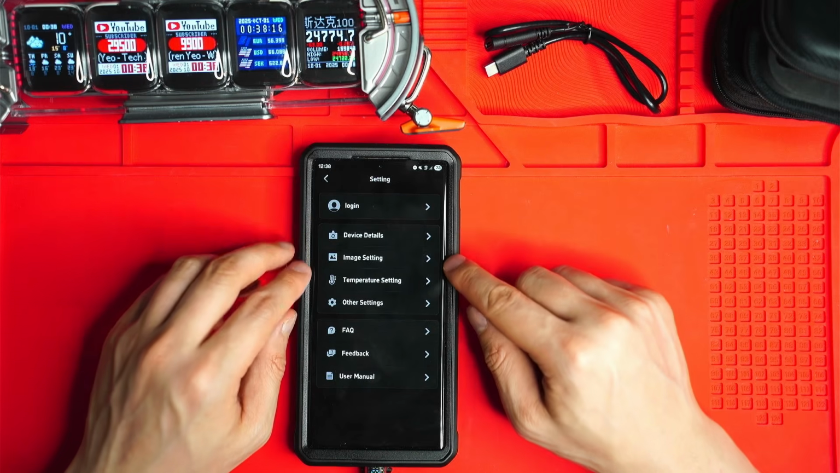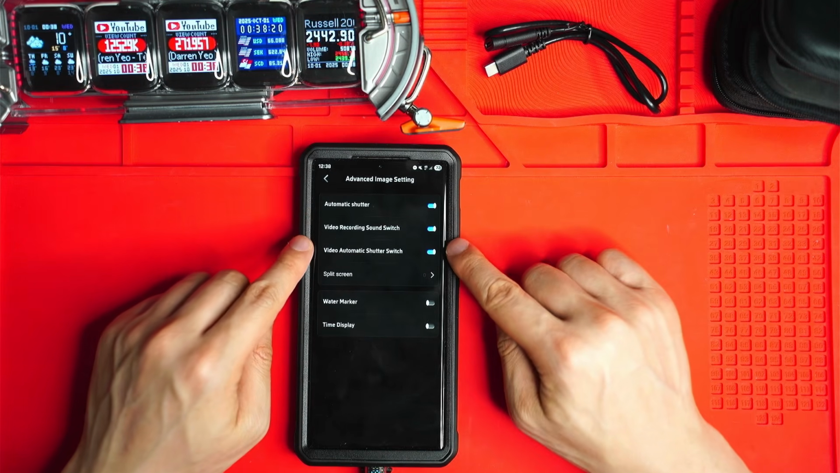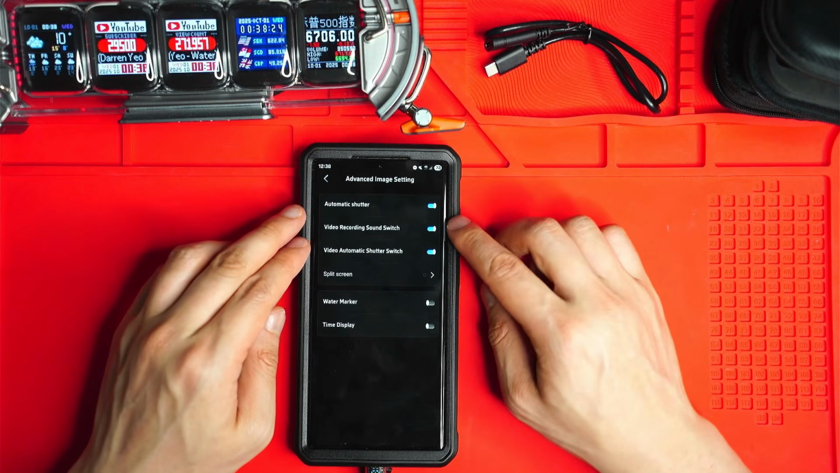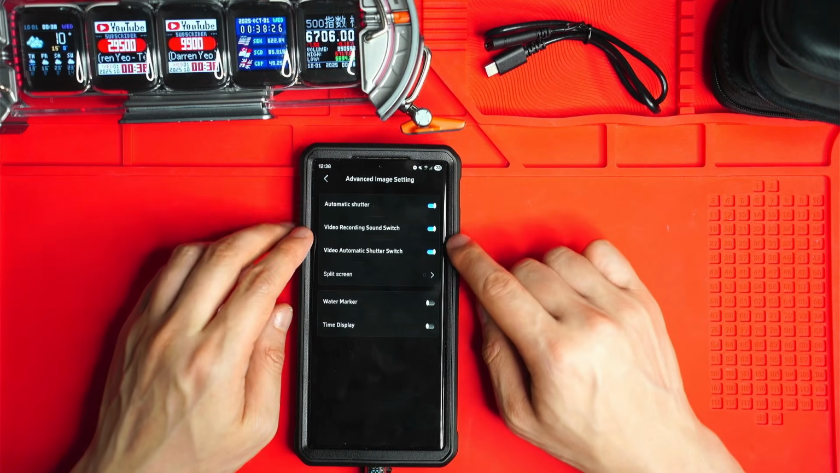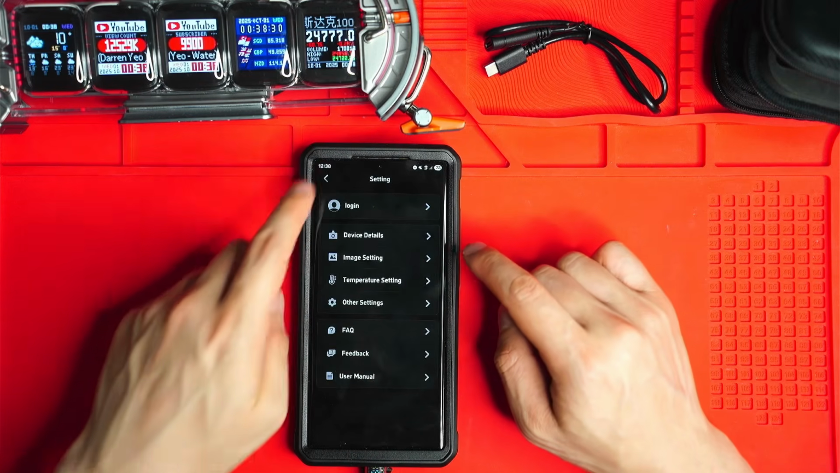You can also go into a few different things here. So image setting, there's a few options. Automatic shutter, which I leave on so that it calibrates to each scene automatically. And what else do you have here? Watermark, I've turned that off. I've already gone into that.